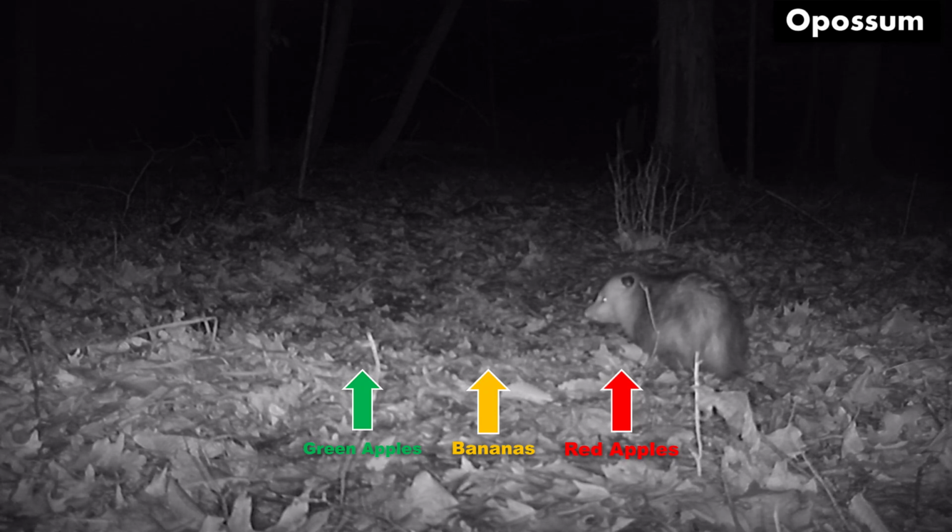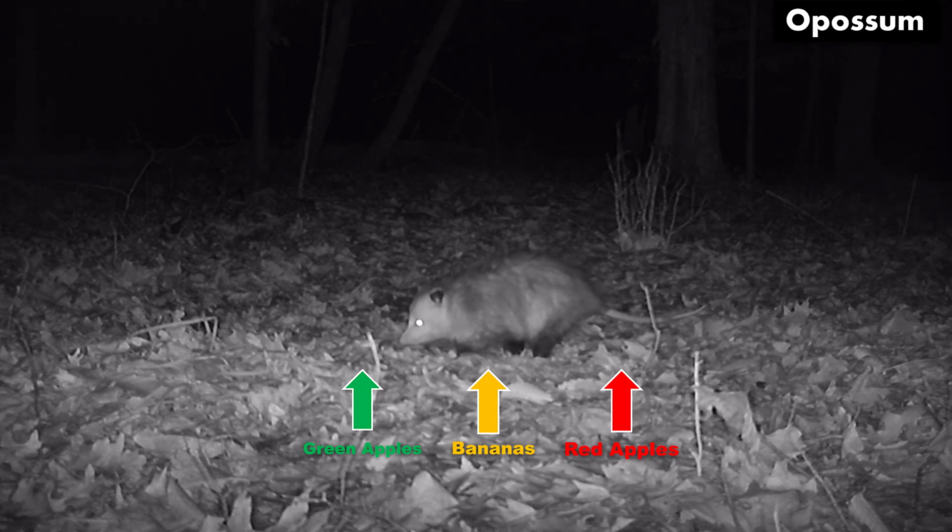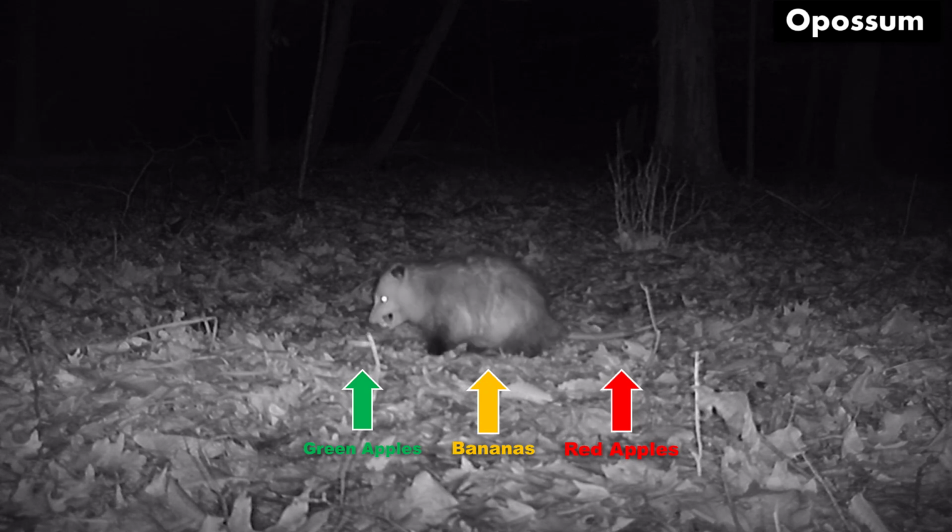Another cool thing about opossums is they don't normally get rabies. A lot of times people are afraid of opossums because they think they could have rabies, but they don't usually get them. They're almost immune to it, and so that's another good thing that you don't have to worry about.